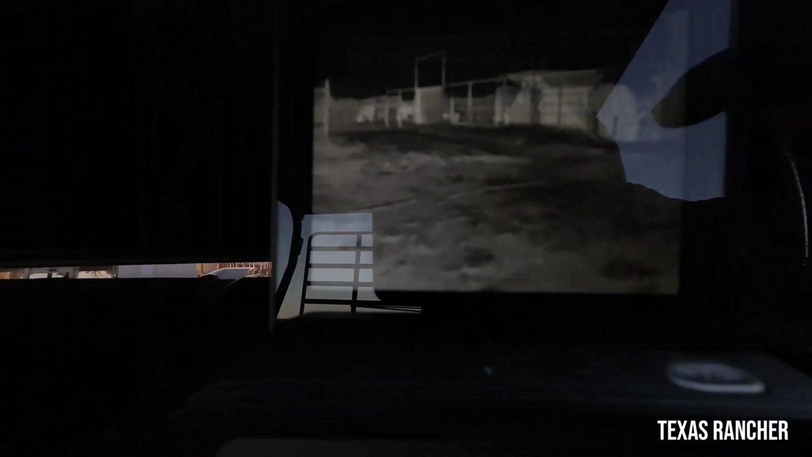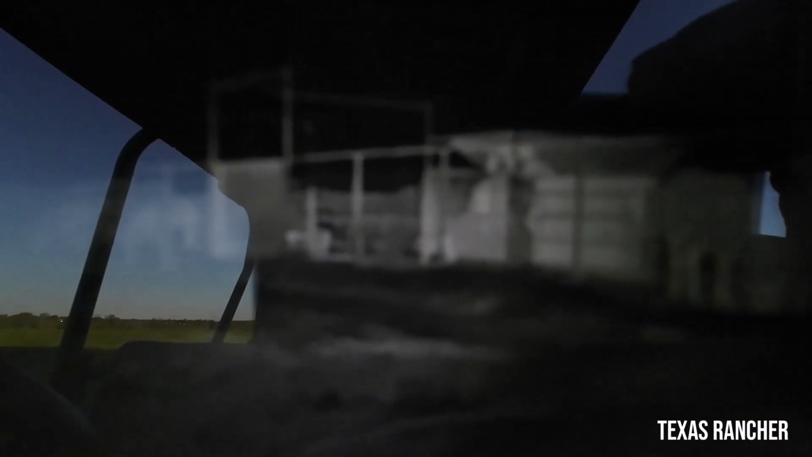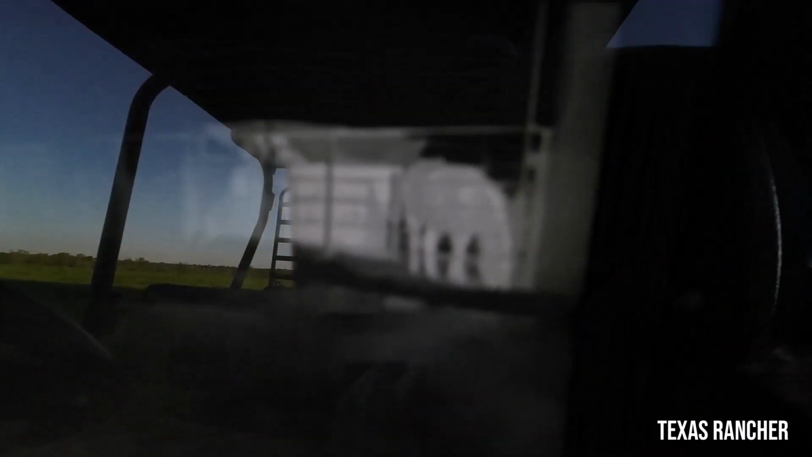But she is in front of the camera, and it looks great on my end. It looks fantastic. I'm trying to show y'all. This is the difficult part, trying to show y'all. There we go. That's what she looks like in the thermal. So that's the best I'm going to be able to show you the screen.